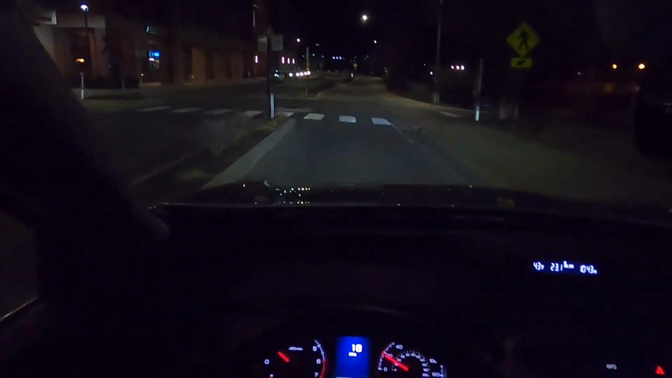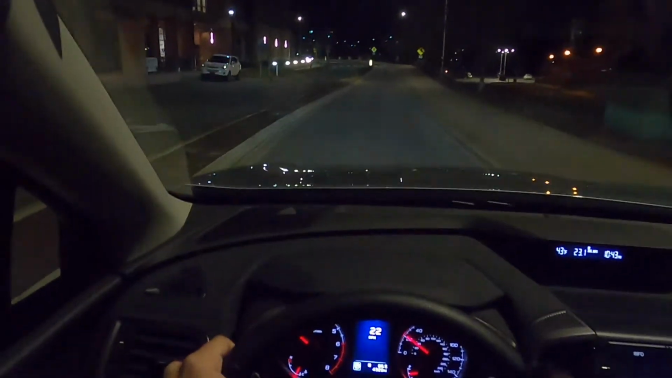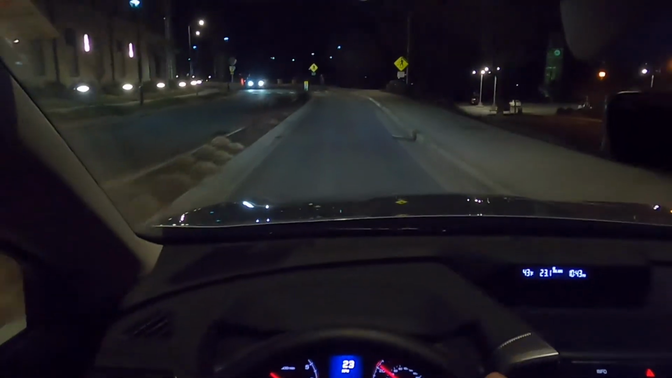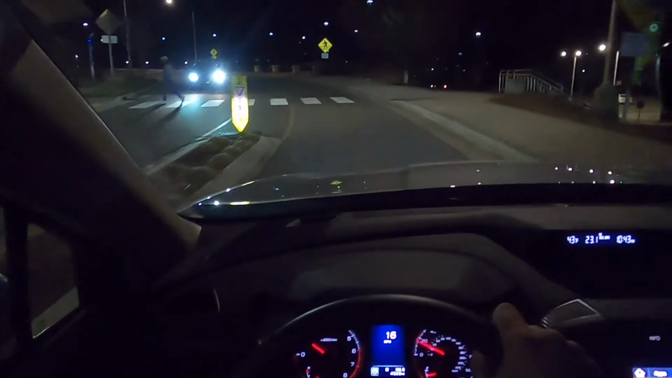All right, so let's take a little drive through the university, shall we? But I do like the fact that it is extraordinarily quiet. This is the premium trim.